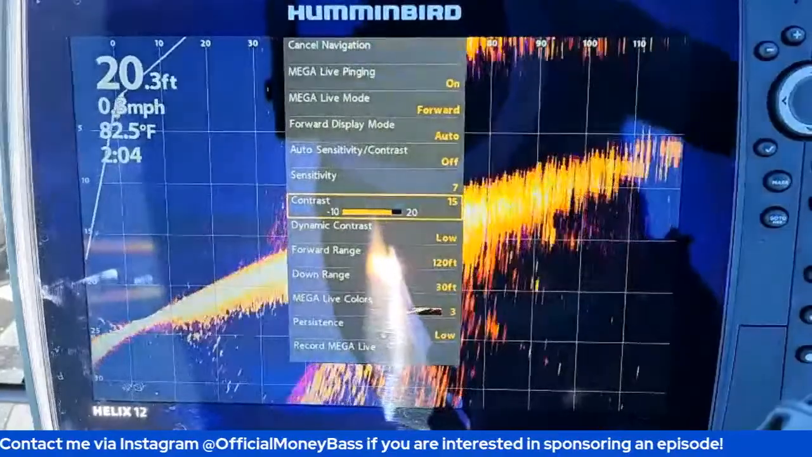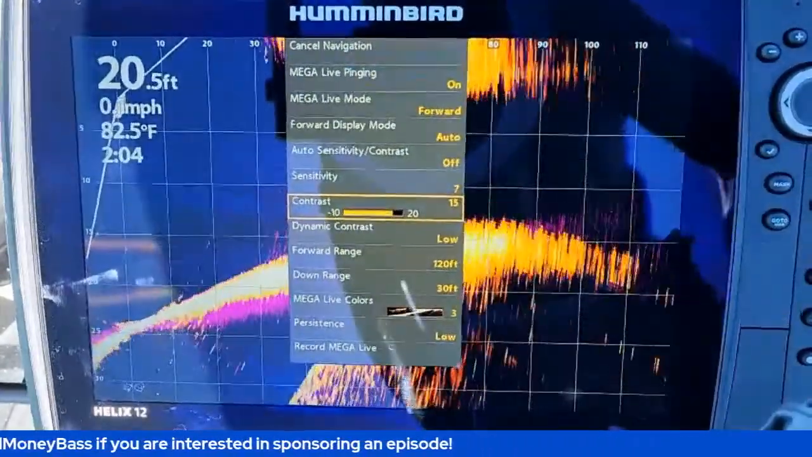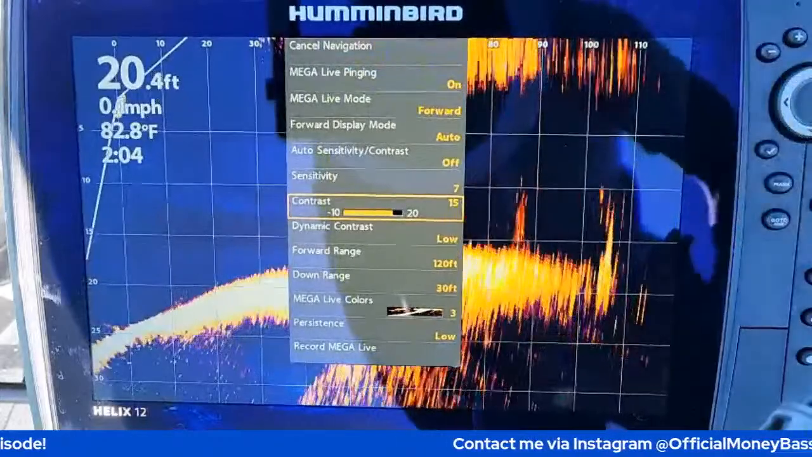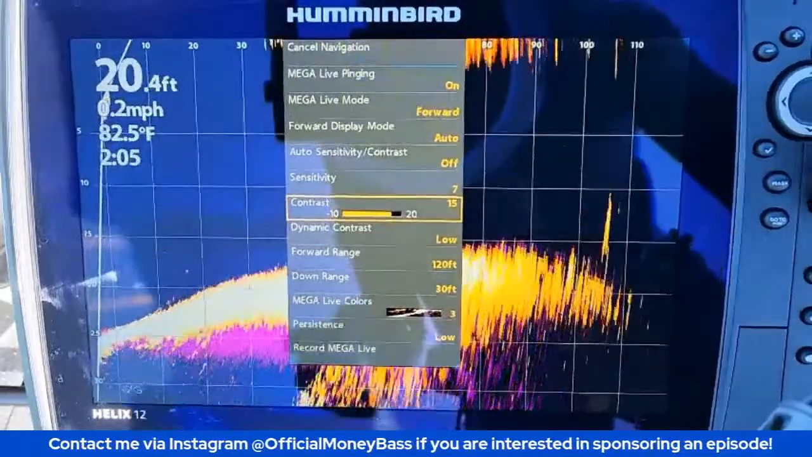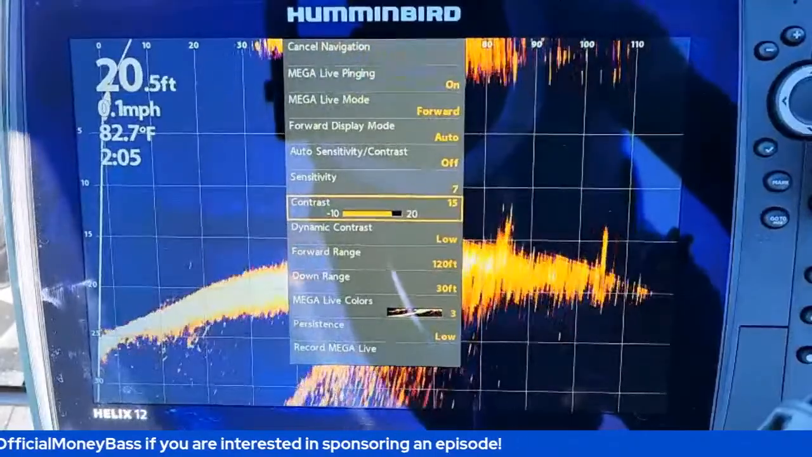Right now, I have my Spot-Lock on, so the transducer is on the trolling motor, and it's moving back and forth, so that's why it's coming in and out of frame. So I'm just doing that so that I can record for you guys right now. But in just a second, let me go ahead and take this back off. You've already seen the settings, guys. If not, just go ahead and rewind it back and watch this again.